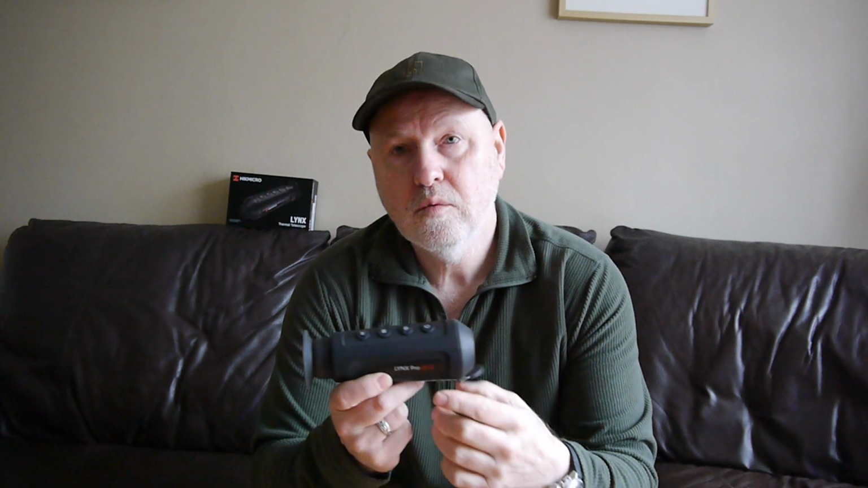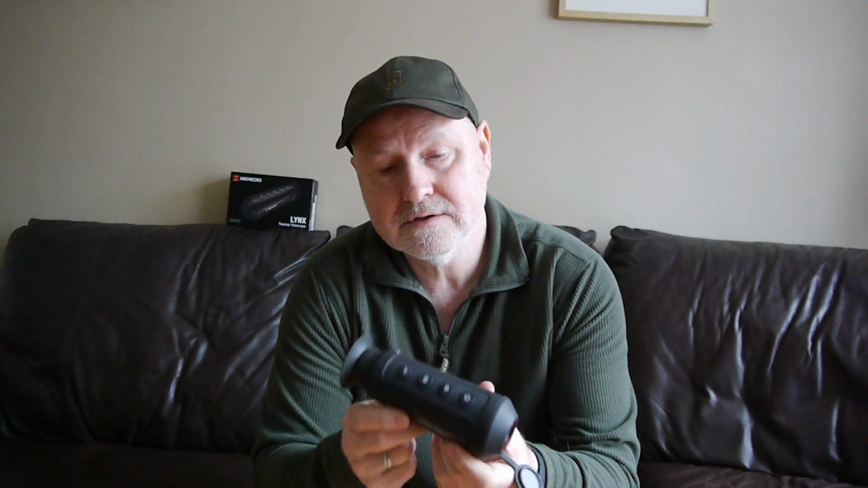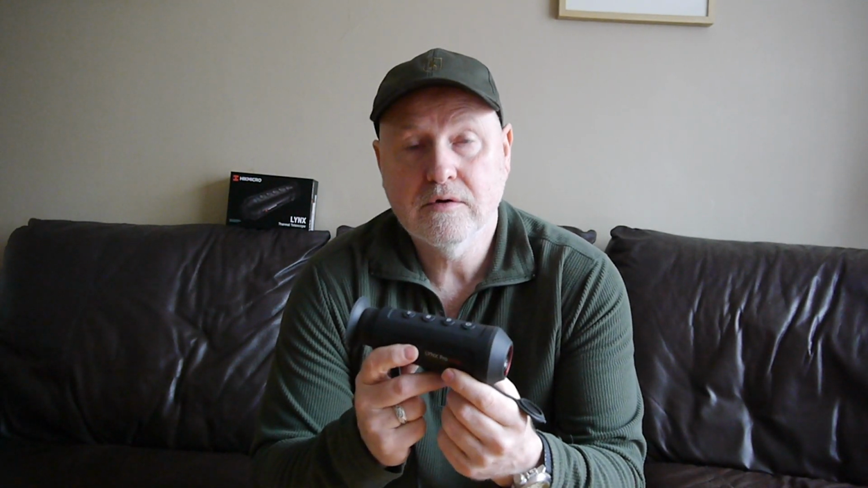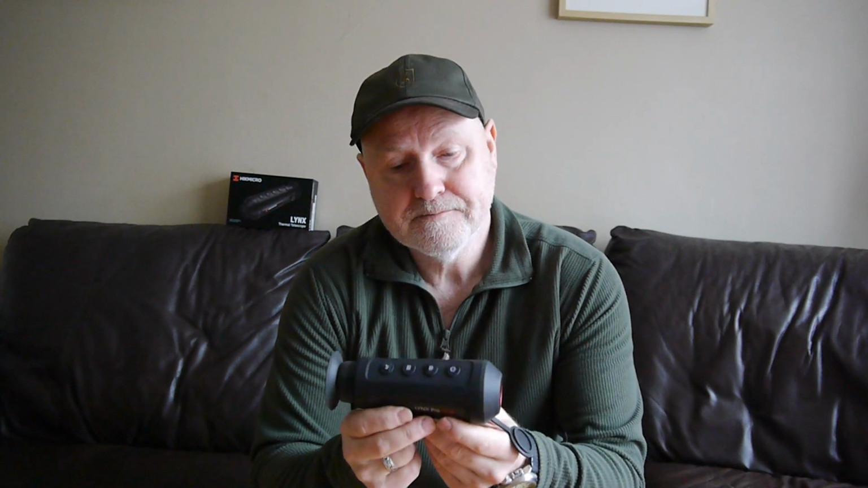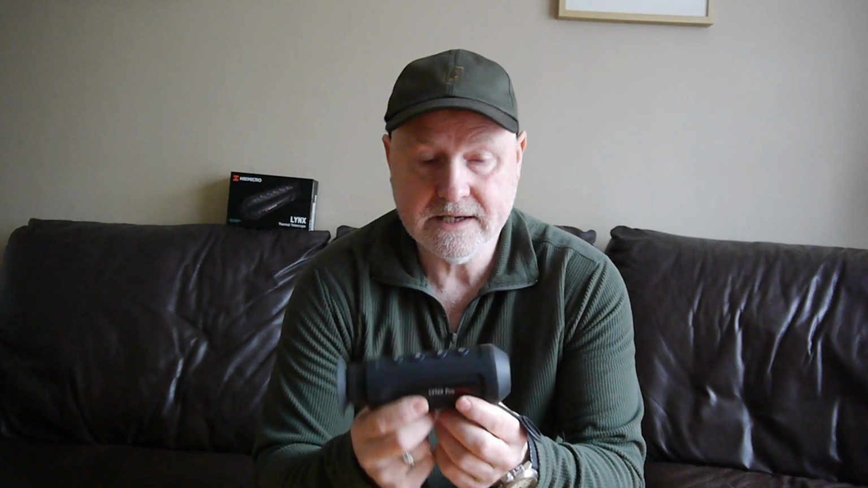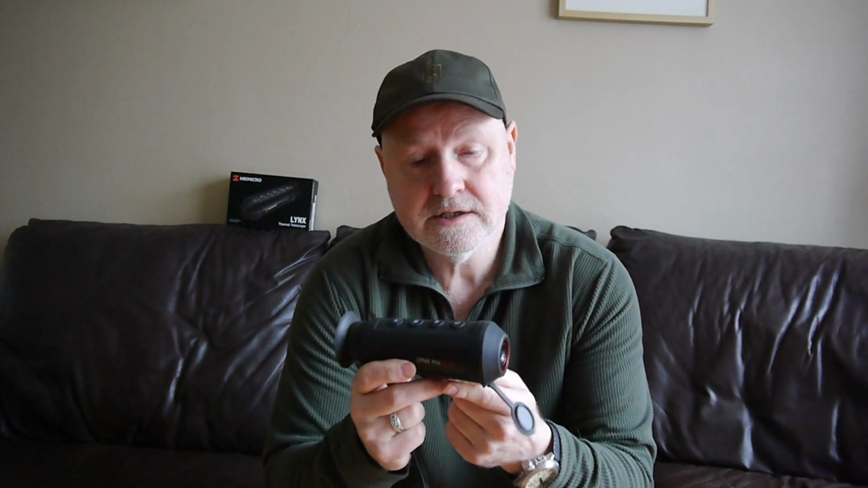Okay everybody, so what do you think of this little device? For me, I think the answer to the question from Optics Warehouse, can it be used for pest control, is a resounding yes. I was quite amazed, to be honest, how good a little thermal it was for the price. And that is the deciding factor here. If your budget only runs up to maybe £600 for a thermal device, then I would wholeheartedly recommend one of these. It's a brilliant little device.